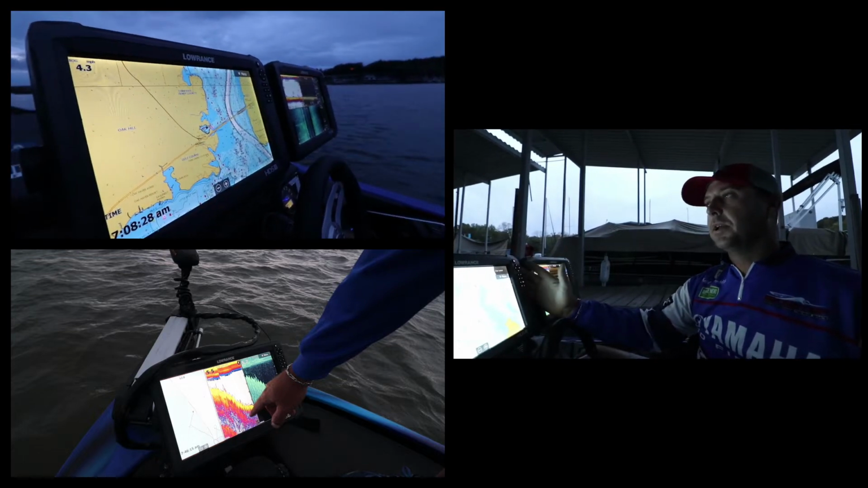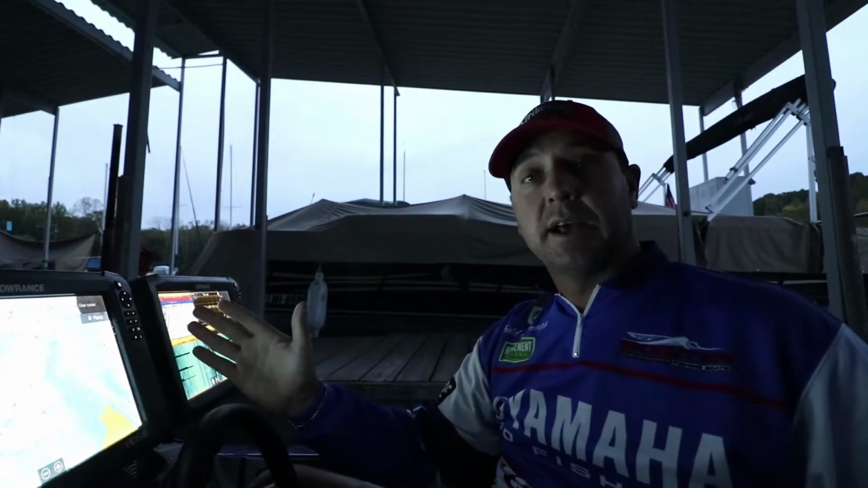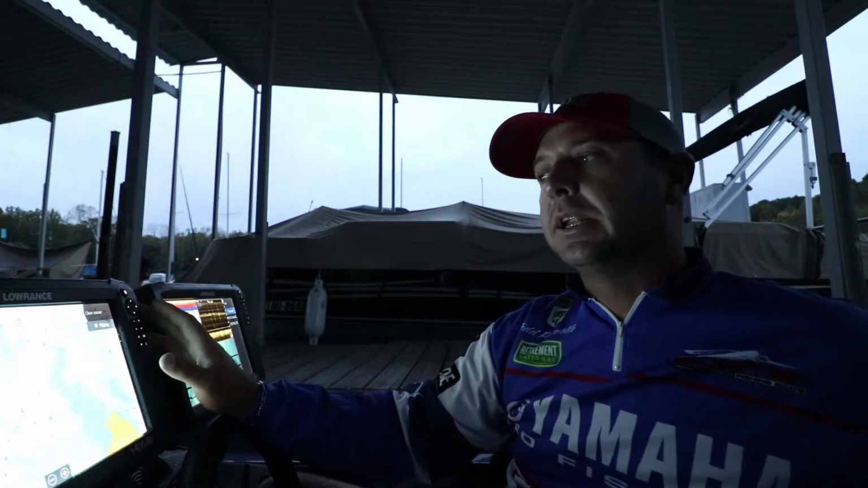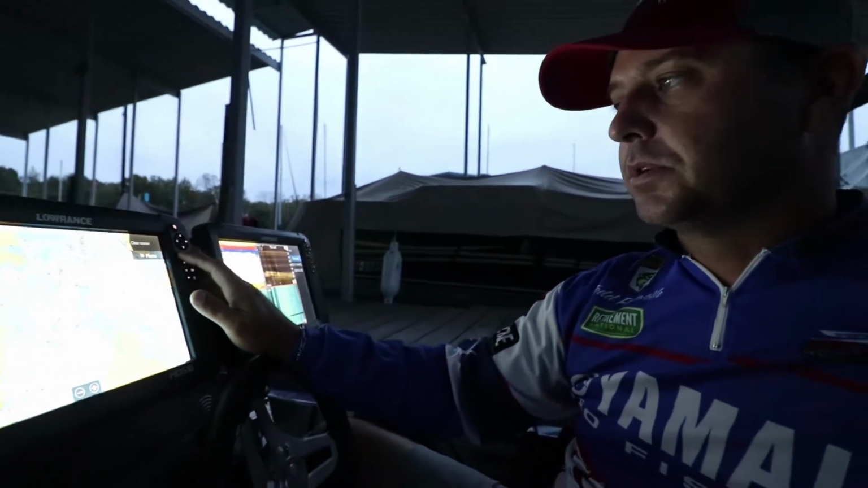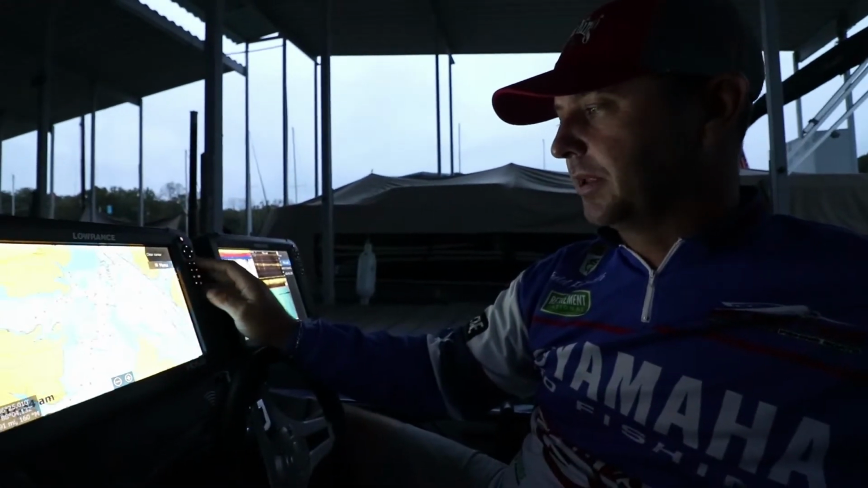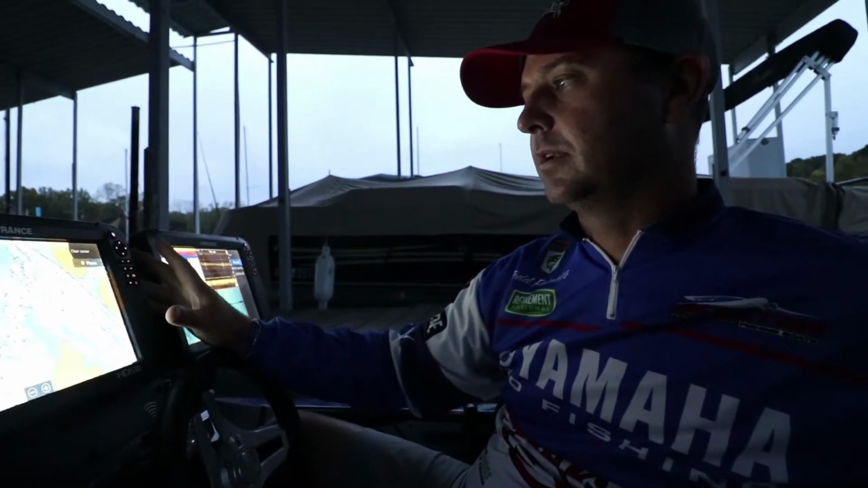A lot of the places that I go to, fishing professionally, are places I've never been to before in my life. So instead of having to zoom in and out on stuff, I can leave it on a pretty broad zoom scale here, and it still shows good contour features. That's about a half a mile deal I've got to look at right there.